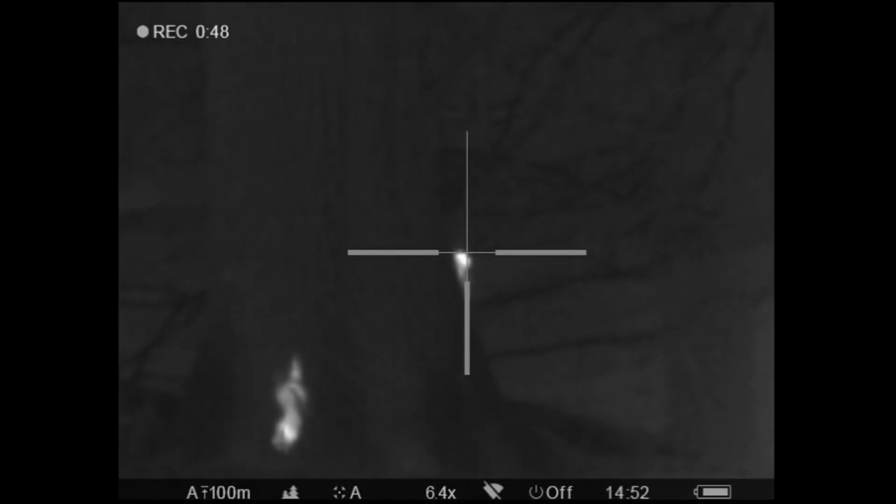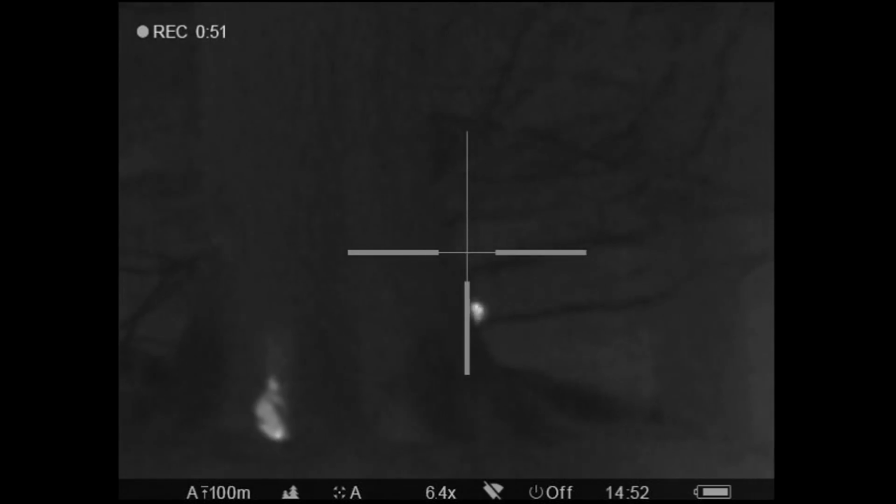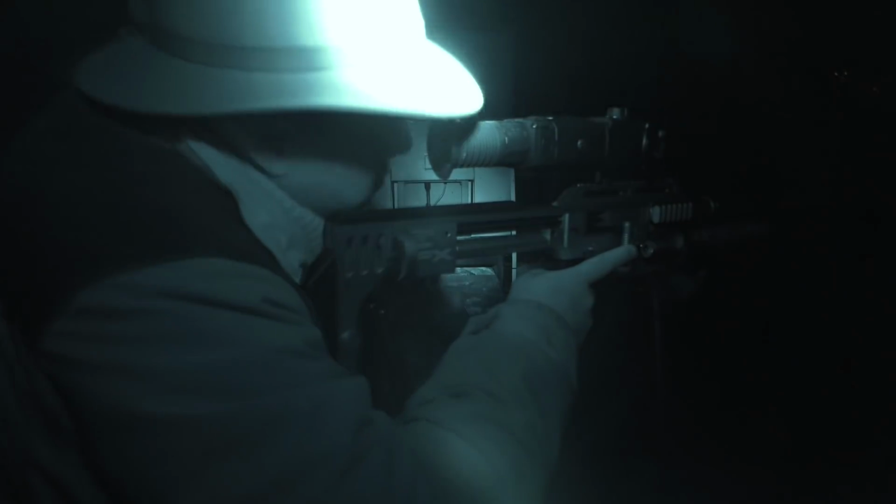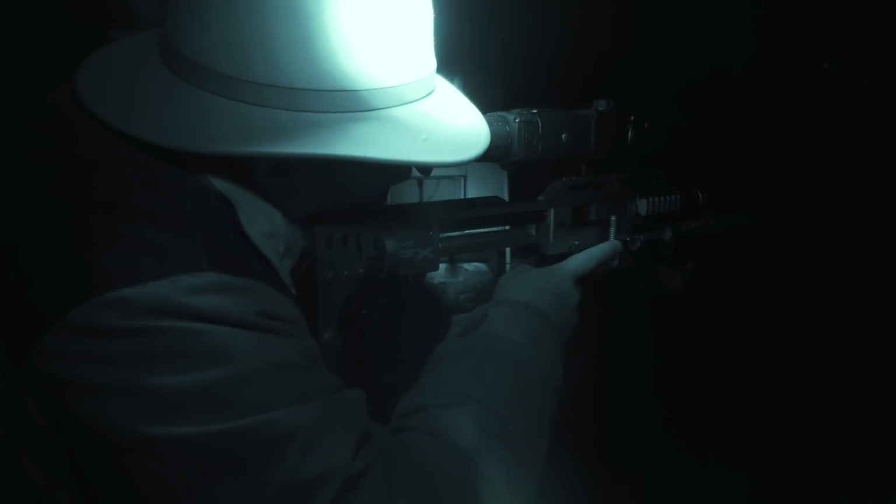Just having that ability when you're using thermal or night vision to be able to get an exact range is such a benefit. It is one of the downfalls I've found with using any thermal or night vision equipment: always guessing your range slightly, because you're never quite 100% sure. Whereas this takes all of the guesswork out of it. We'll hopefully run through a scenario where we can ping something, it'll come up with the range, we know exactly how far it is, and then we're able to take the shot that we want and hit the exact place on the target that we're after.